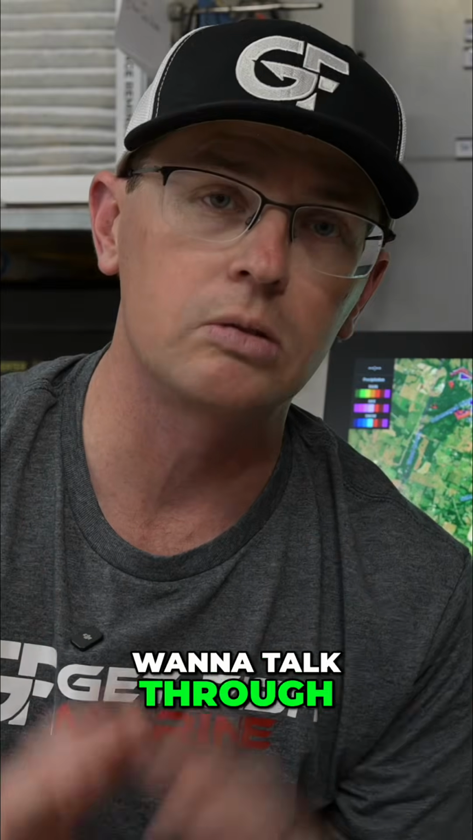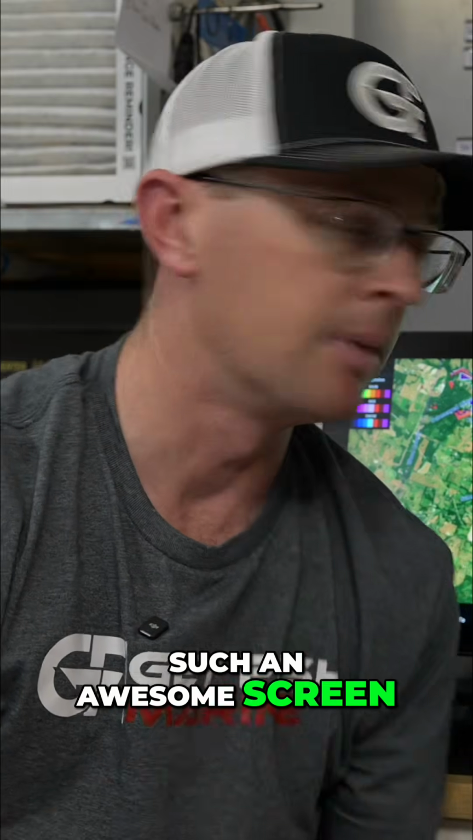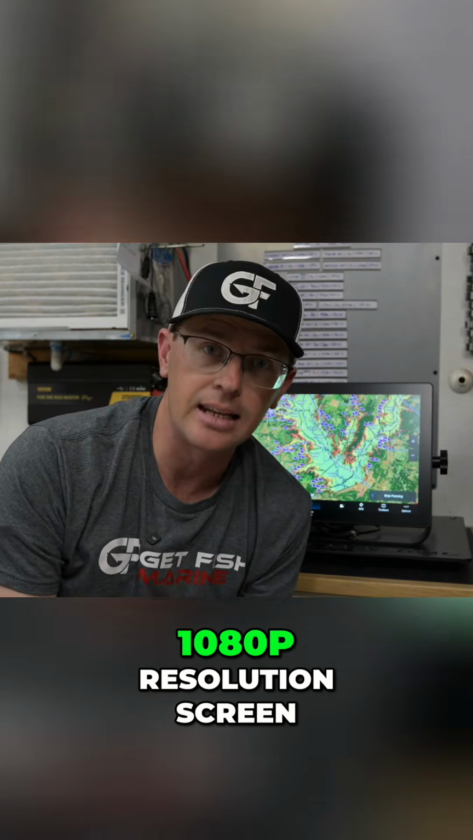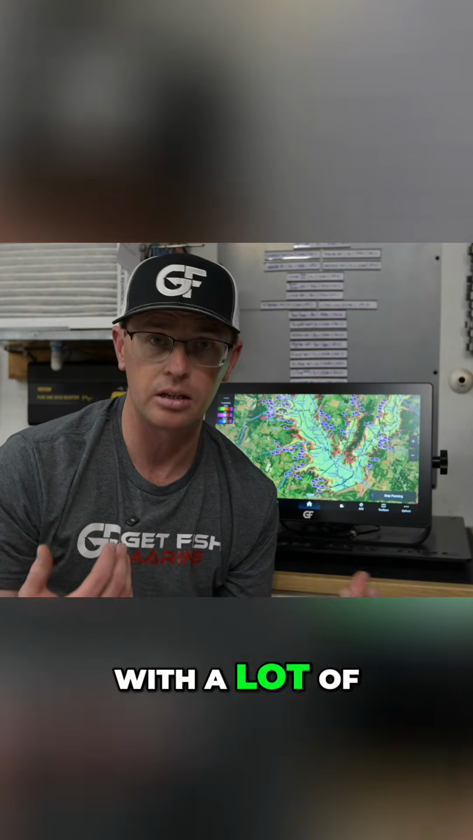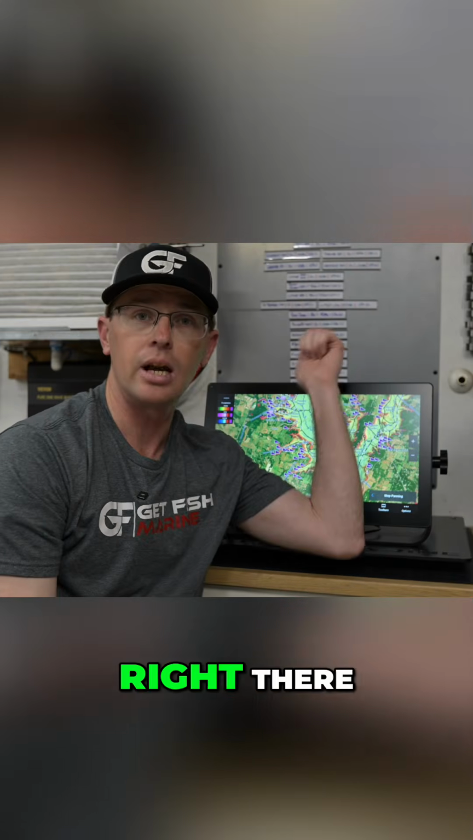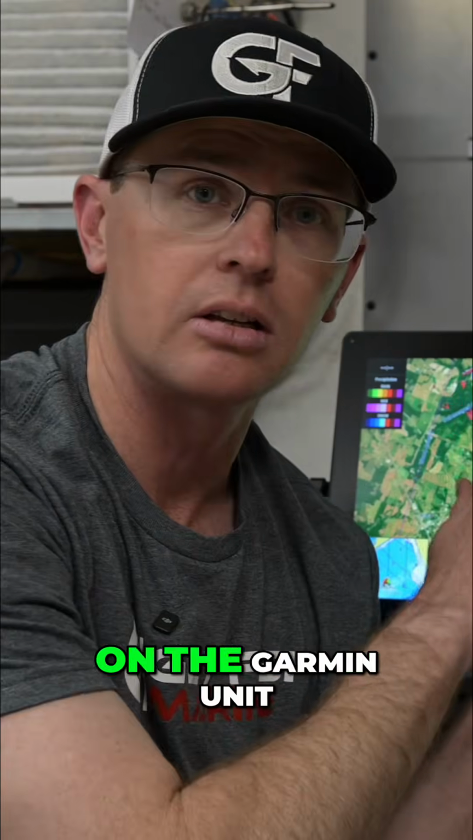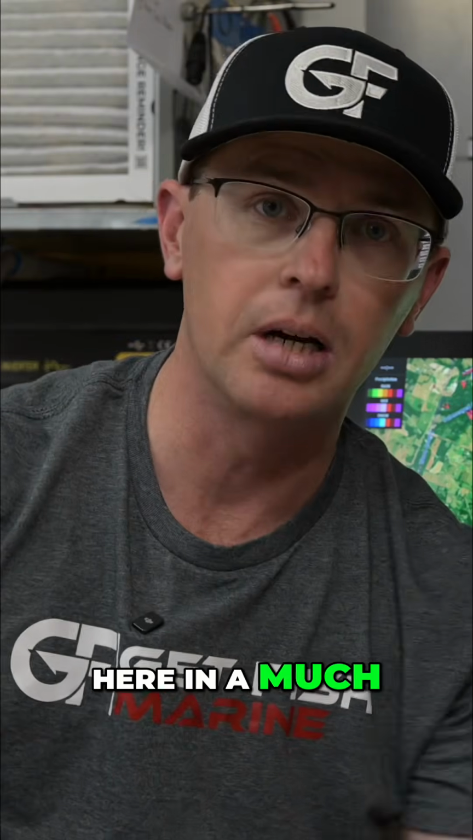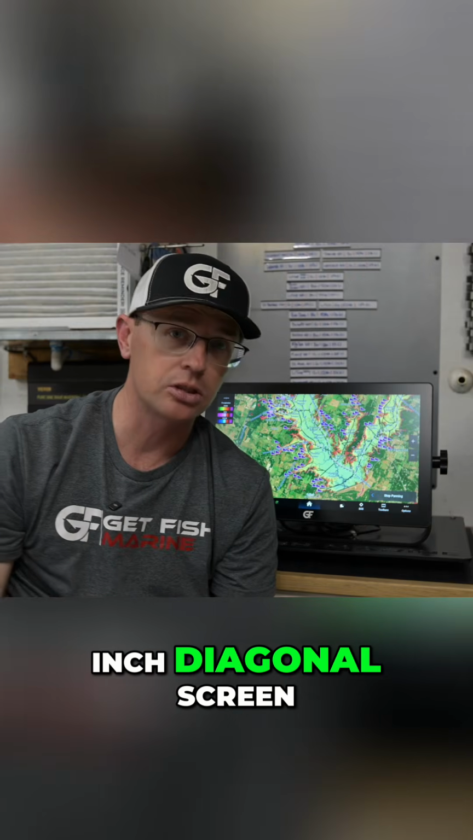Now what I want to talk through is a few different things that make the Edge 19 such an awesome screen. It's a full 1920 by 1080p resolution screen, so that's going to perfectly match up with a lot of different Garmin units out there. Right there, perfect with our 8612 XSV, which is also a 1920 by 1080p screen. So it's a one-for-one match. Every pixel you get on the Garmin unit, you get over here in a much, much wider screen. It's an 18.5-inch diagonal screen.